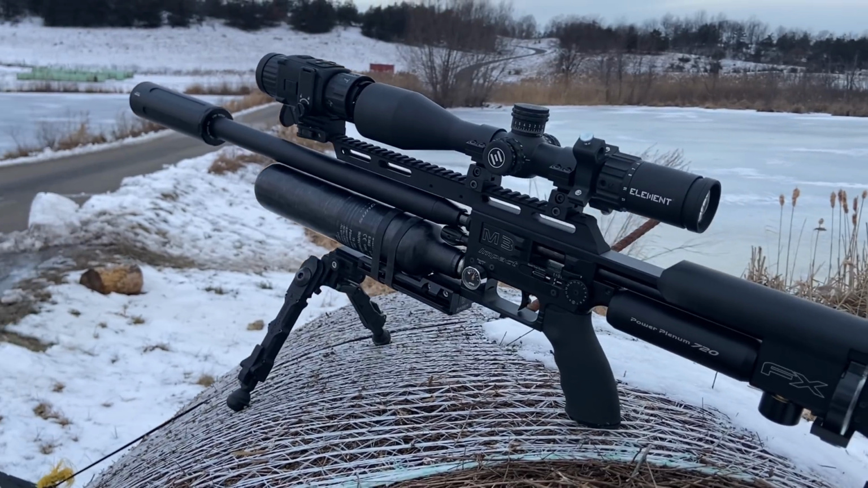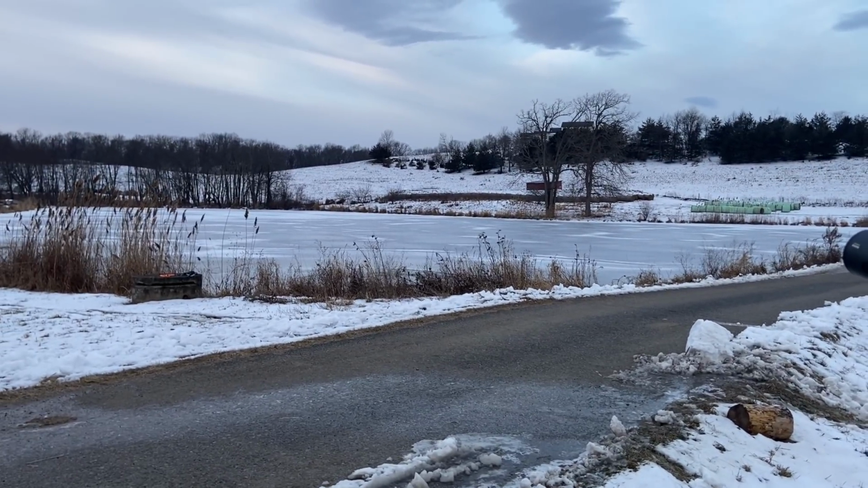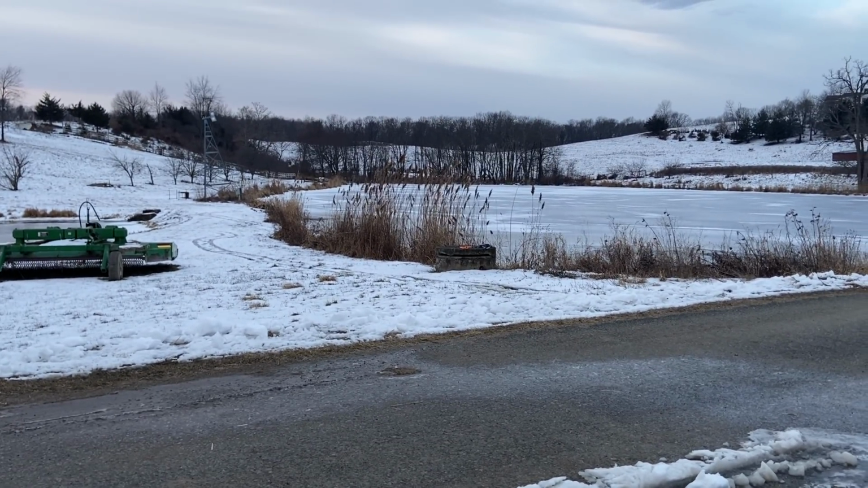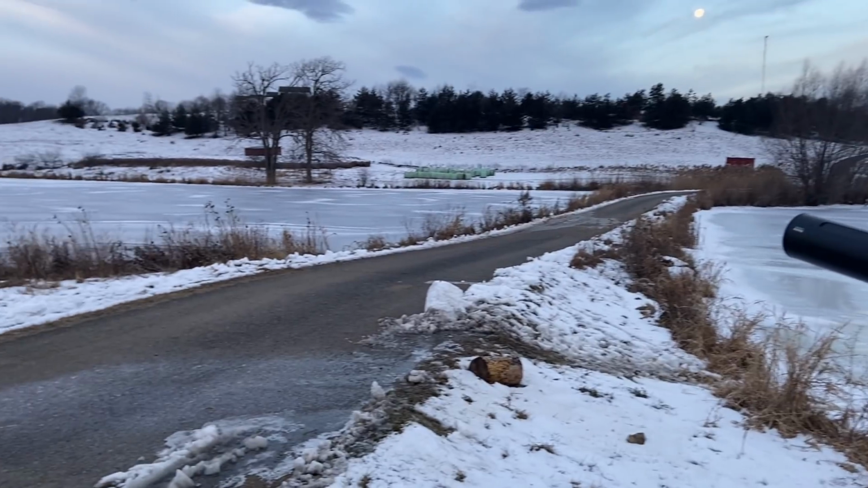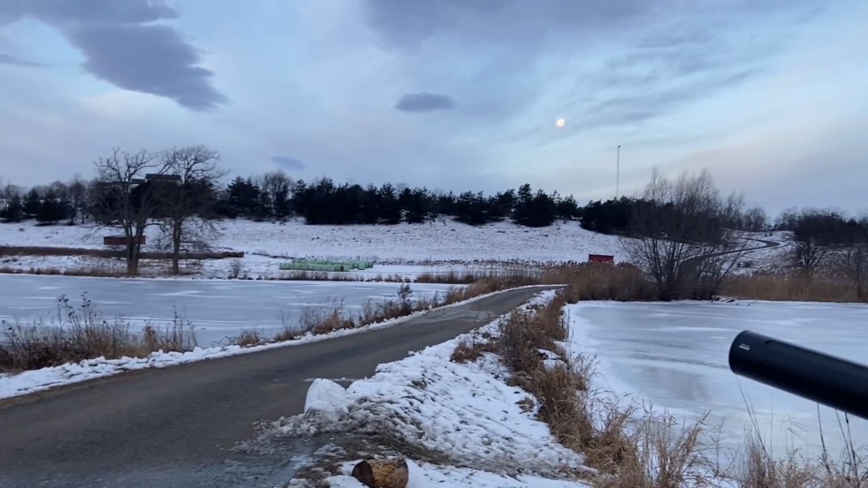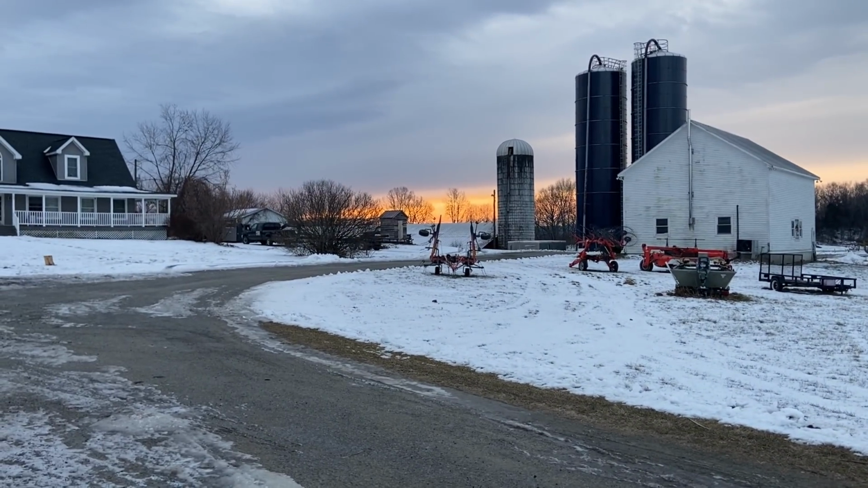All right guys, that shot was 176 yards across the pond. And I'm sure as you can hear and see, there's quite a bit of wind. Pretty awesome. I like to come out here in the early morning. There's just rabbits everywhere on this farm. And you can see the moon's just about going down. The sun's up, but